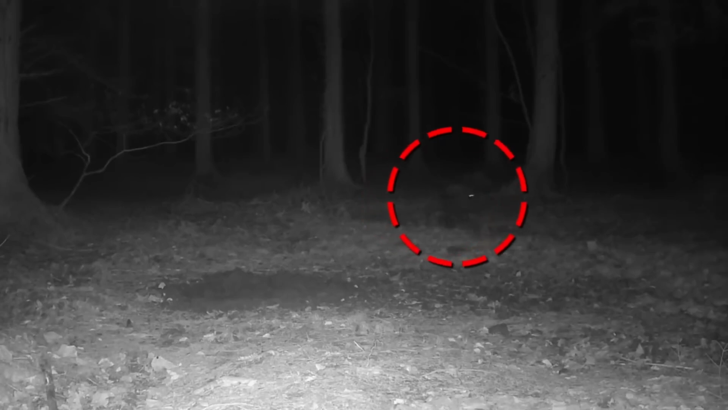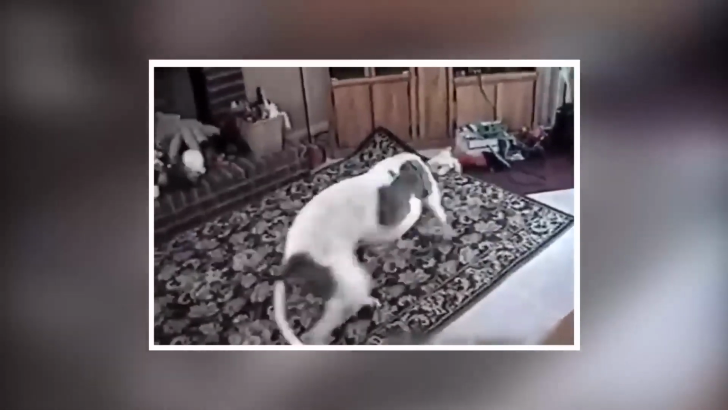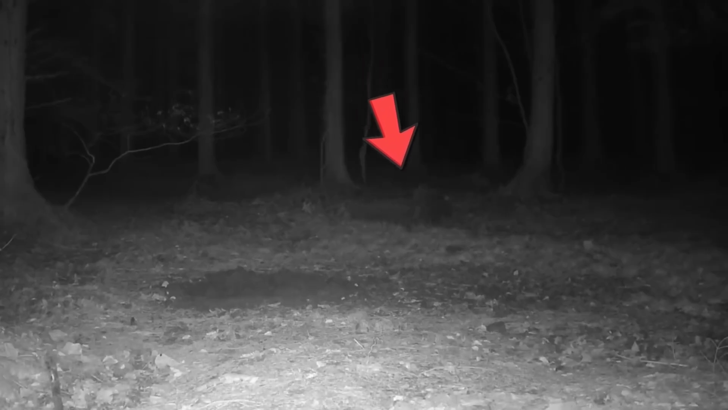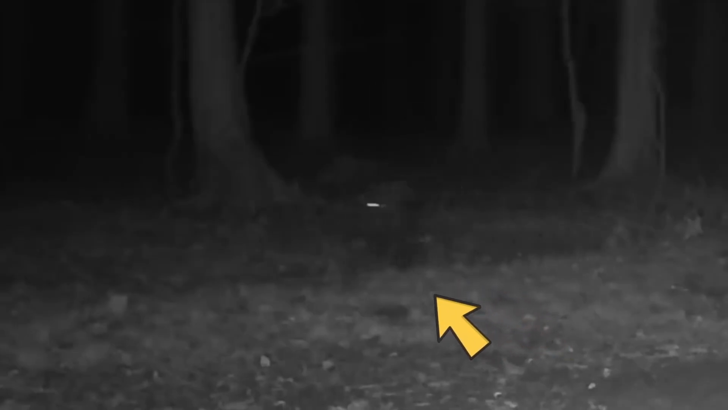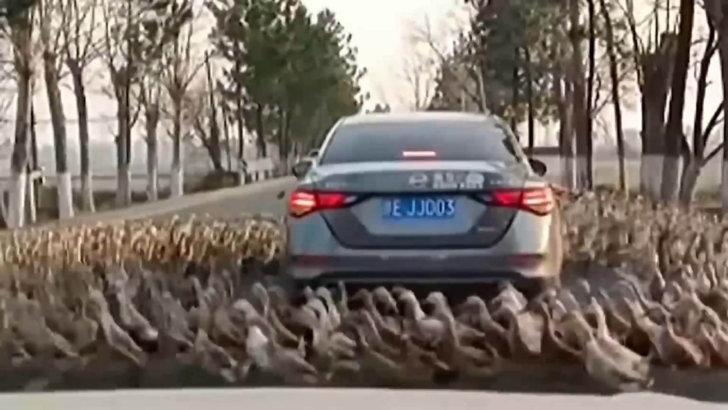The boar starts to spin itself as if it's lost in a trance or caught up in the moment. This behavior is rarely seen among animals and is truly mesmerizing to watch. The boar is just enjoying itself without a care in the world. Watching this video is a reminder of the beauty and simplicity of nature. It's a reminder that animals just like us have personalities and can experience joy and happiness.